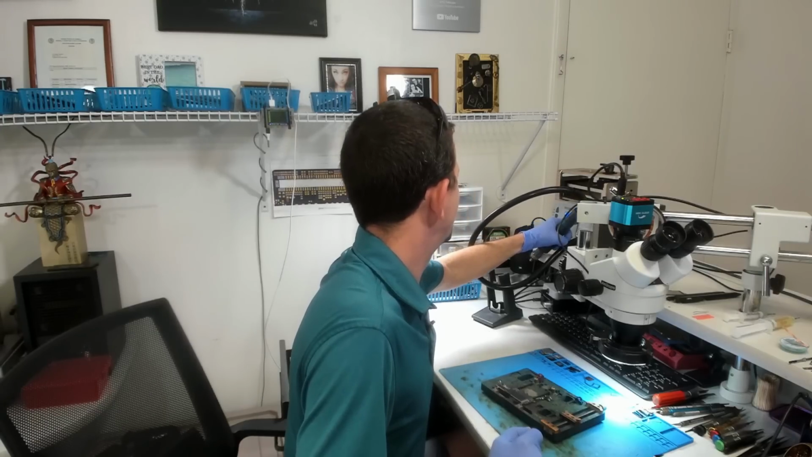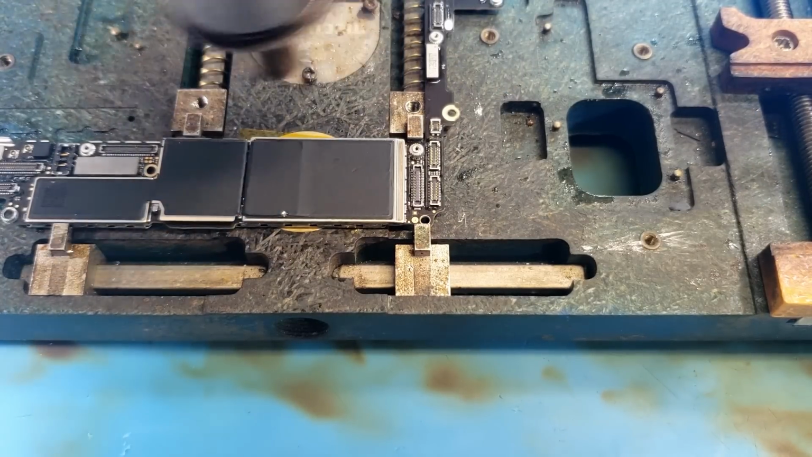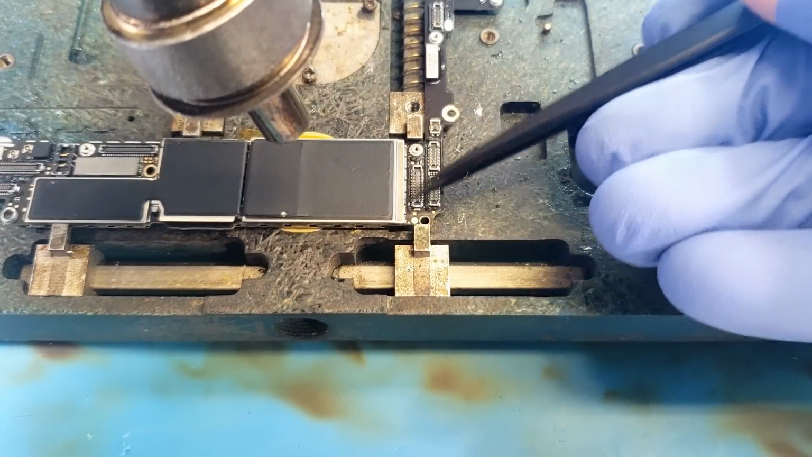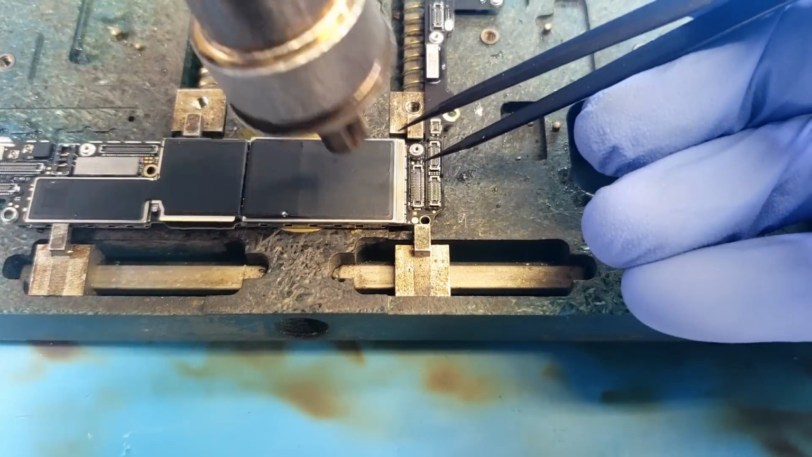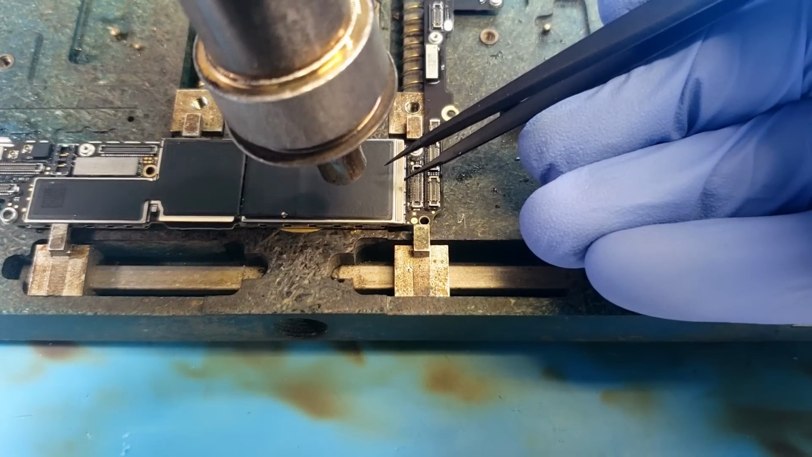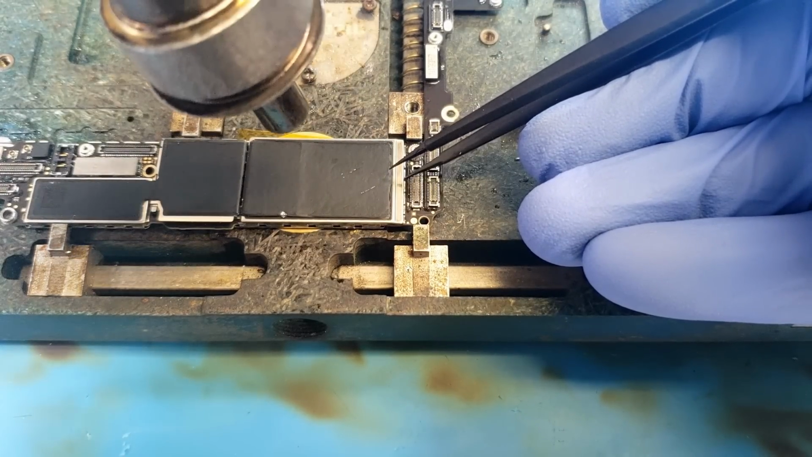And I'll do an airflow of 50. All right, so we're just going to keep warming this up. Now, it is really easy to overheat this because it gets in a bind. If you just get it at one of the corners, like say if we grabbed hold of this corner or this corner, this shield has the tendency to get into a bind and get stuck. And it has a way of being melted to where you can't even really tell that it's melted. So I like to try to get it in the middle and watch very closely. There, it's starting to melt.